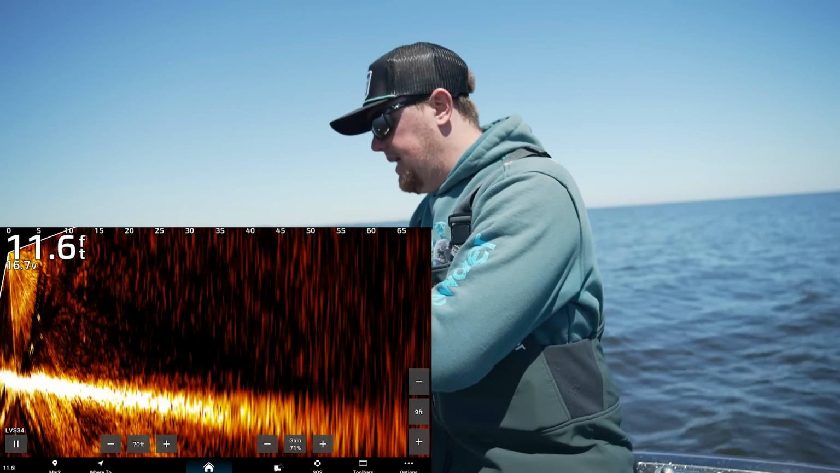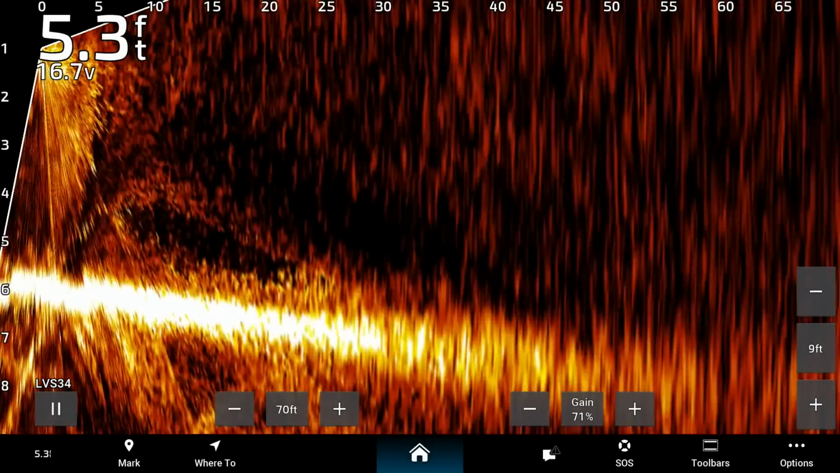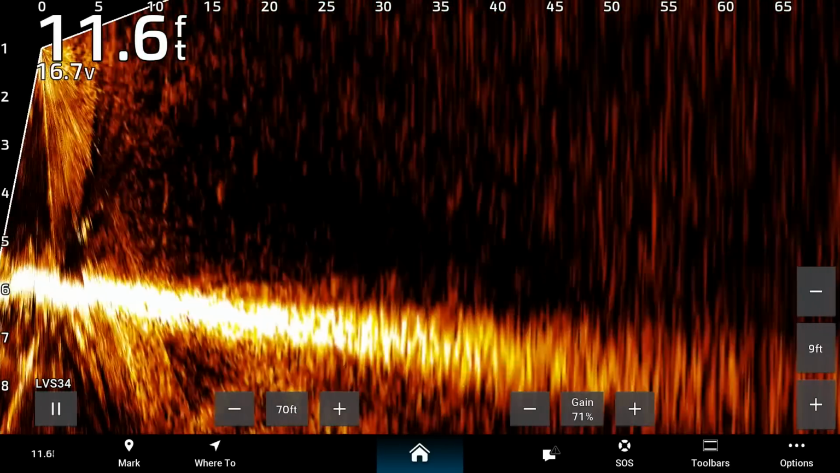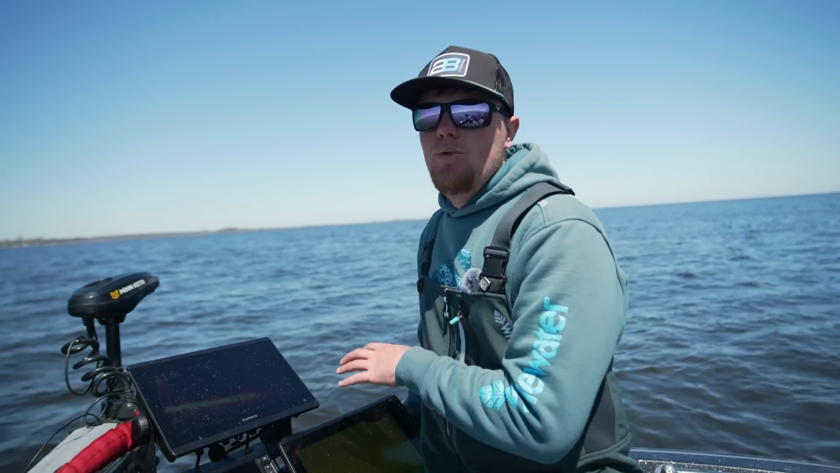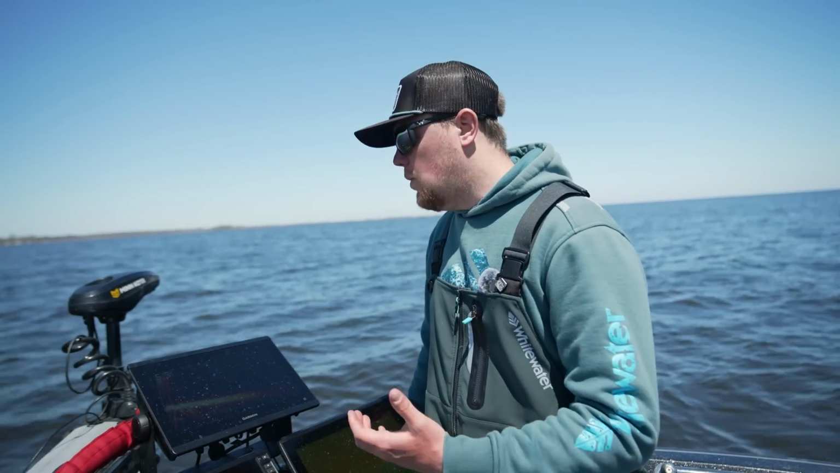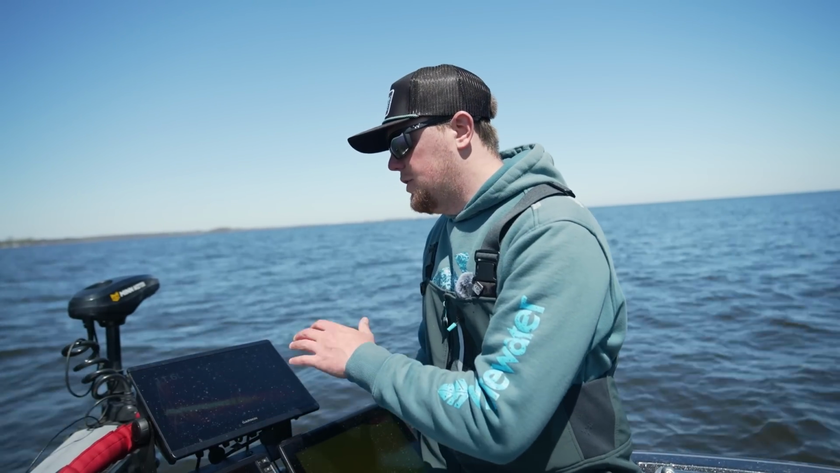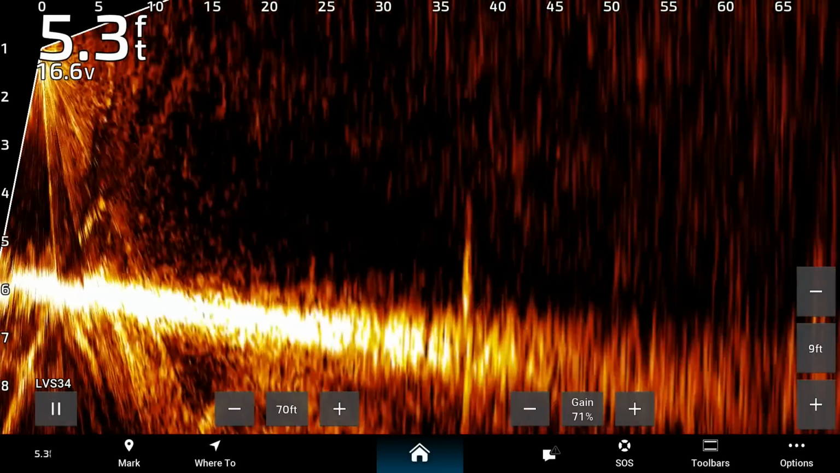So this is basically what I am running. If you notice some of the screen controls down here, you'll see my gain is actually at 71%. The reason why I leave that gain on my screen control is because I like to adjust that depending on the situation that I'm in. Today I'm fishing some shallow water. It's all sand. There's not a lot of rock here. What I'm able to do is adjust that gain. That way I can see targets like that one right there just a little bit cleaner, a little bit easier.